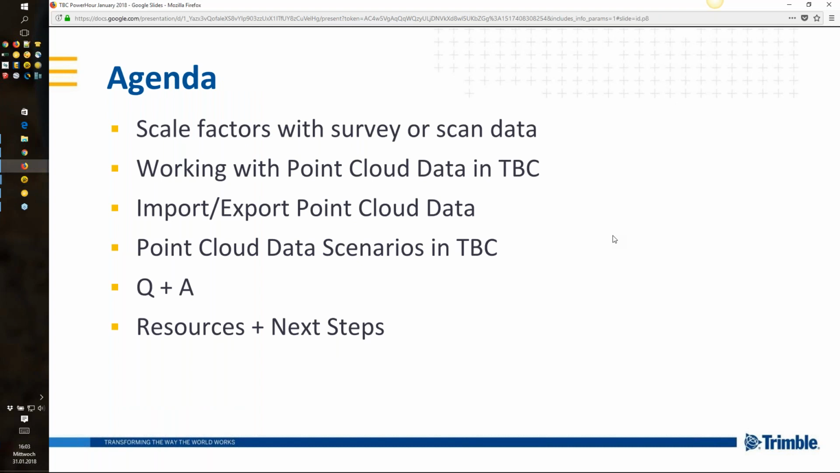So I would like to introduce you to working with point clouds in TBC. Here are some key points that I want to address. Scale factors with survey and scan data. Then I will give you a demonstration in TBC working with point clouds, giving you an overview of the import-export functions that we have. The fourth point will be covered by Joe, point cloud data scenarios in TBC, and then we have time for questions and answers and some resources, and the next steps, which will come in the next TBC Power Hour.